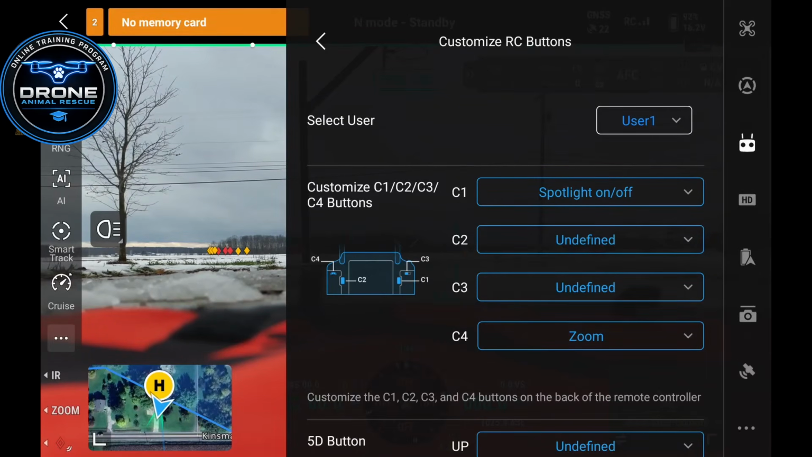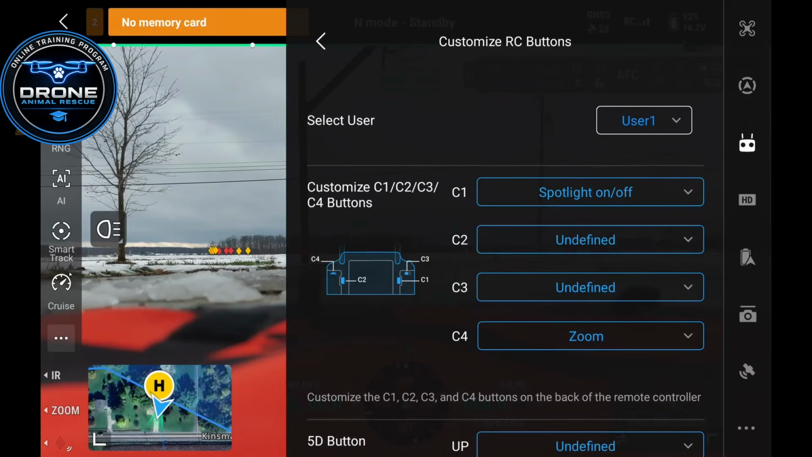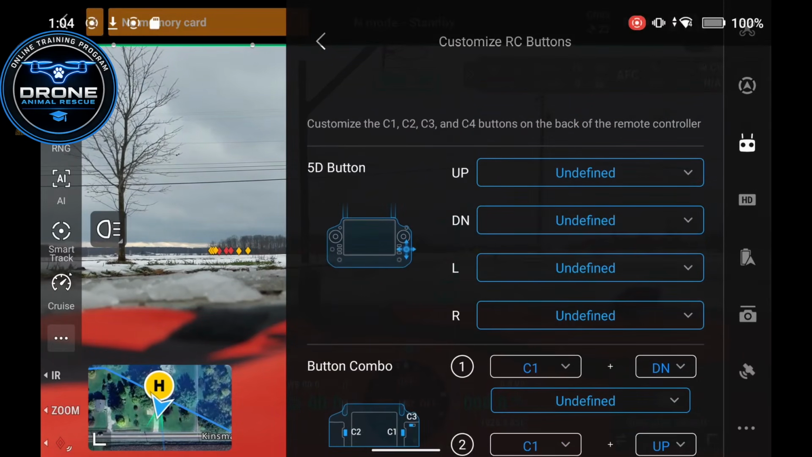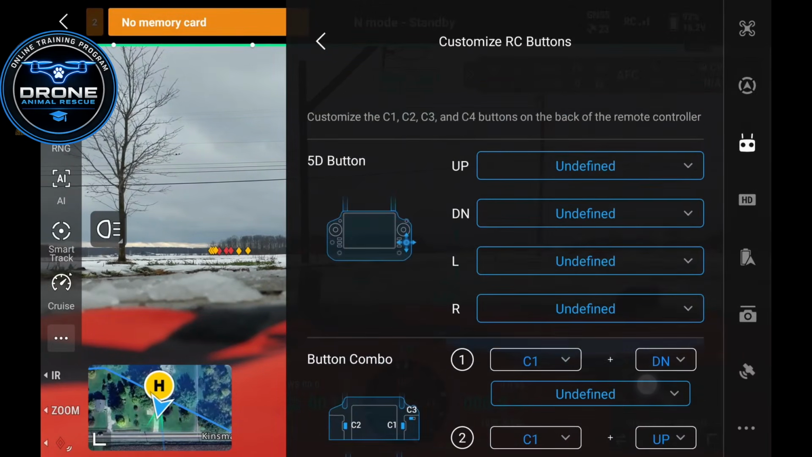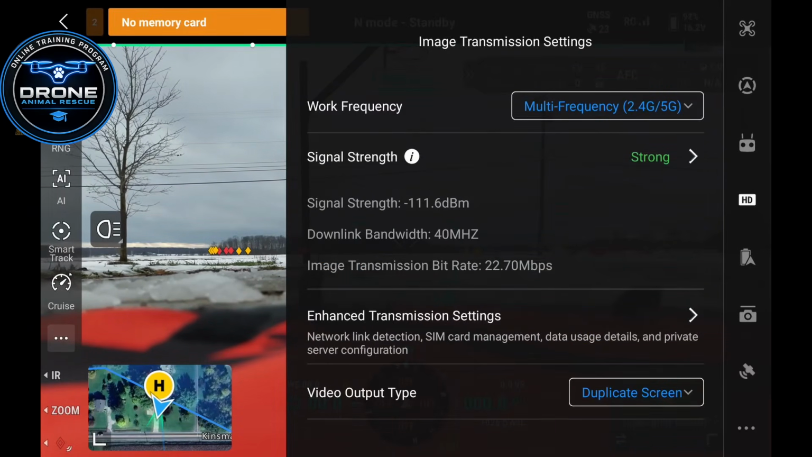The way you turn your Spotlight on and off as it comes from factory is kind of a pain in the butt compared to this, and this is something that's going to save you a lot of time and a lot of headache. So all I did was select the C1. It gives you a little photo diagram here, makes it nice and easy, and you go over to your payload, scroll down to Spotlight on and off, select it, and then it should show up here. So you're able to program all these buttons, your D-pad down here, and then you can do button combos. That's a little too fancy for me.